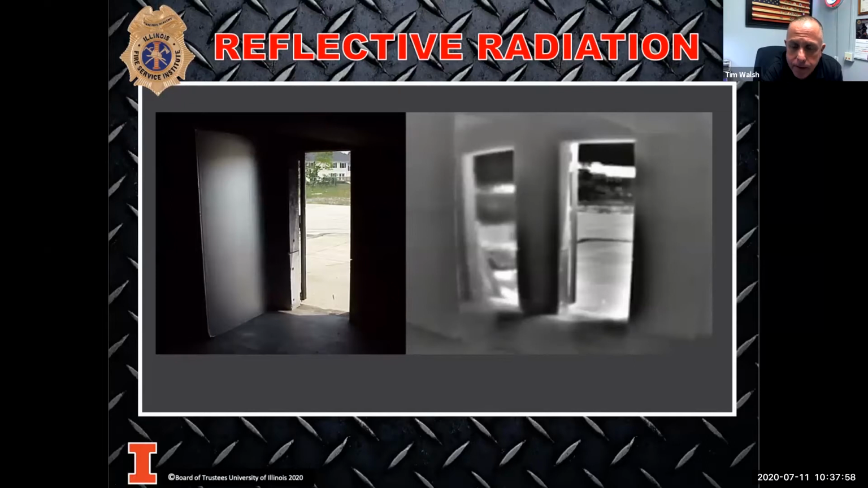The picture on the left is what it looks like with your normal eye, a doorway open with the sunlight coming in. The picture on the right is what it looks like when you're looking at it through the camera. It makes it look like there's two doors. I can pretty much guarantee you that I'm going to go to the one on the left and bump my head right into the wall. So when we get there, again, I have to interpret what's going on. I have to understand why that's a possibility in the camera, that I'm looking at two doors, when there's not two doorways there.